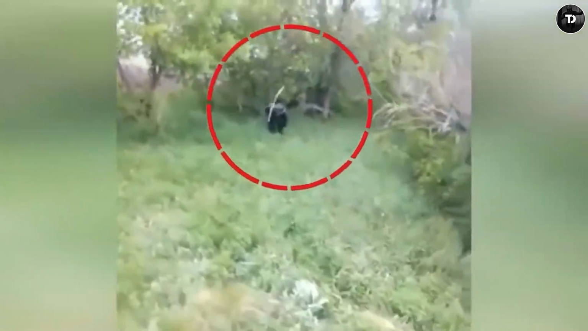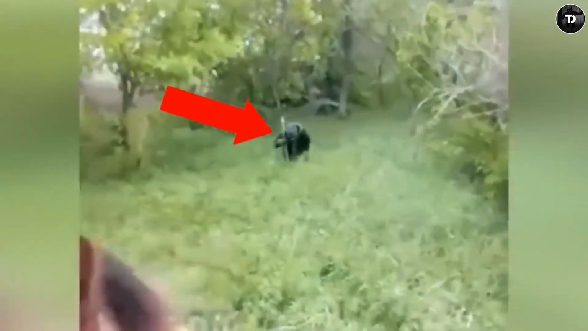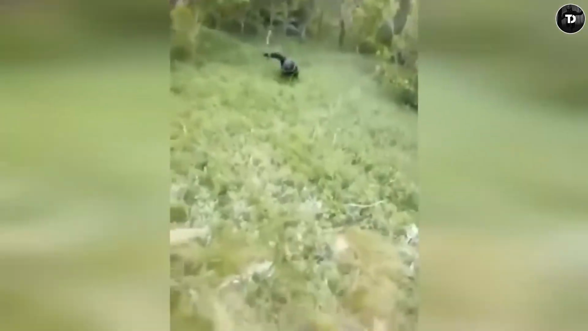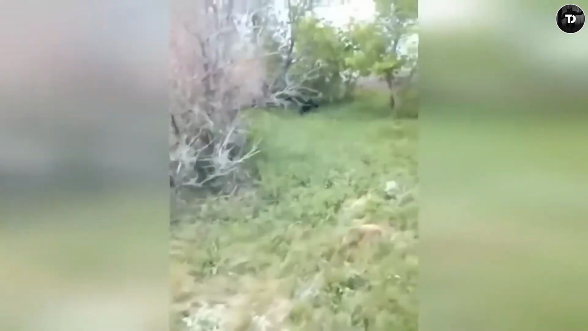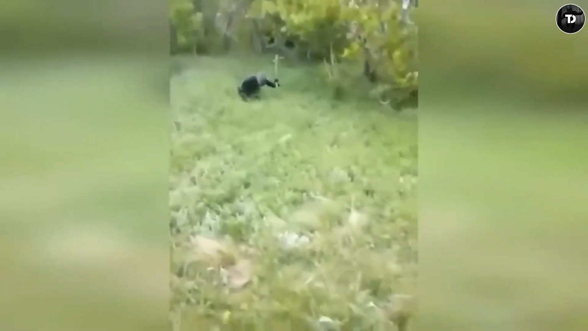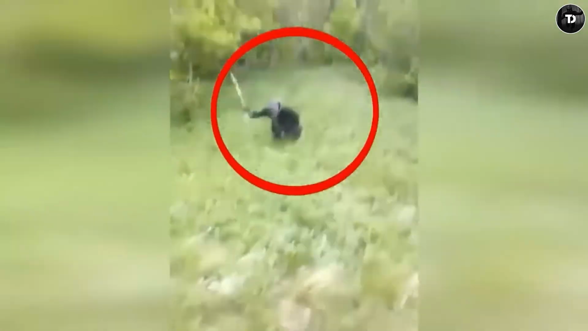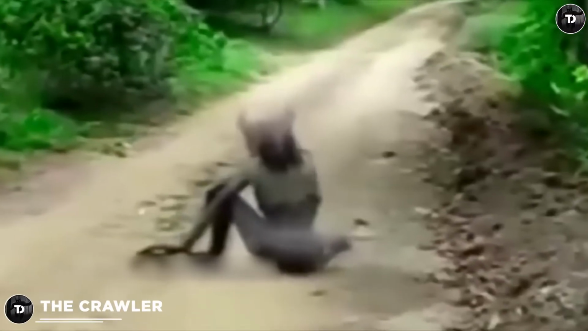This Yoda, who looked like a ghost, was running toward the cowboy and slamming its sharp cane into the ground in an aggressive way. With every step, it got faster and got closer to the cowboy. The man ran away because he was scared of what he didn't know. Even though no one knows what the ghost of Yoda with the cane is up to, it can't be any good. The Crawler.